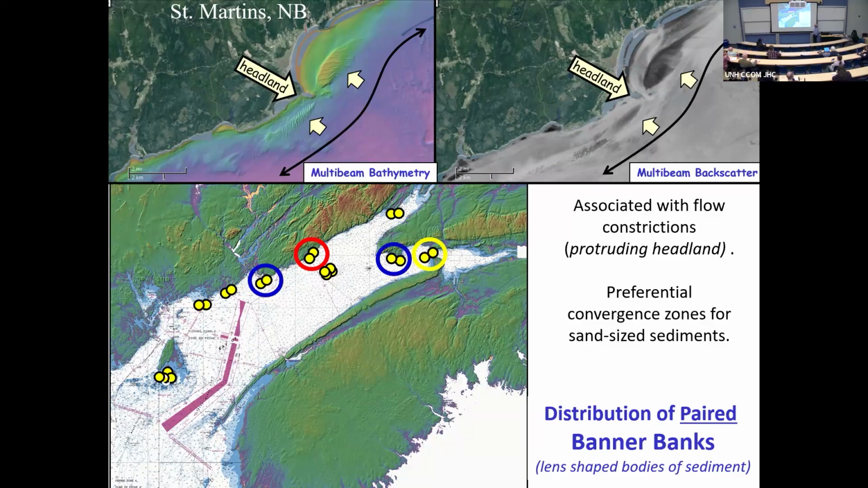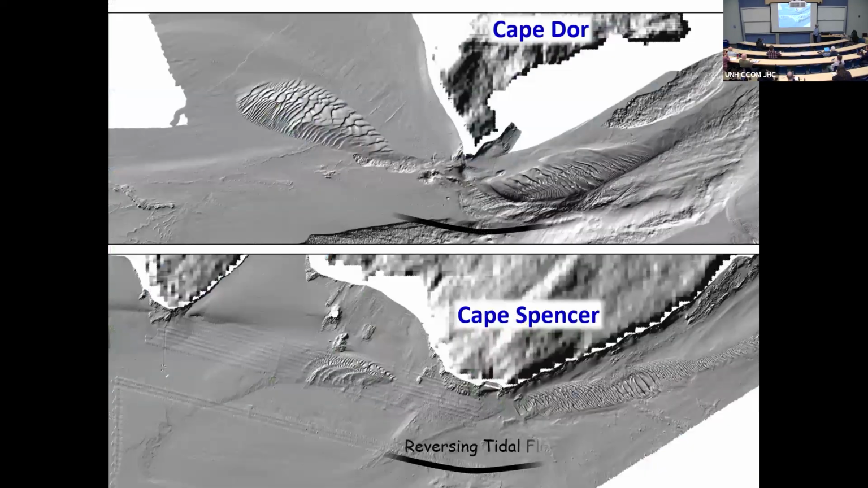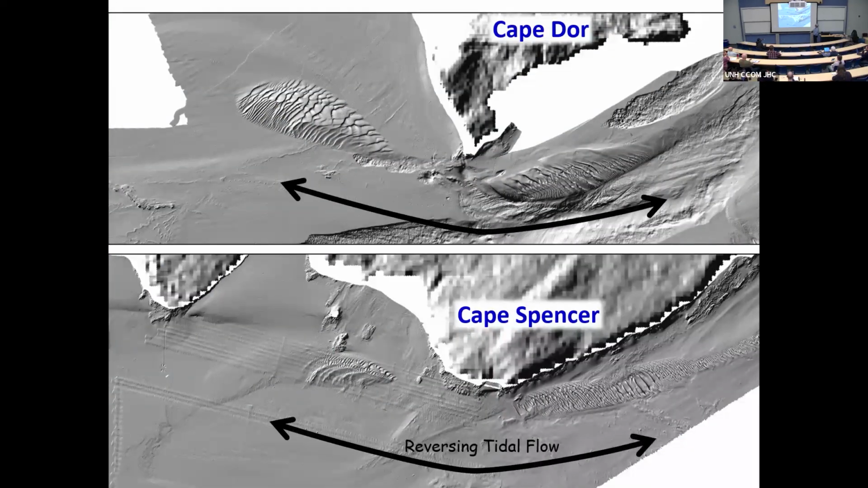And let's look at another couple of headlands. Again, they're just beautiful. And you see these pairs of them. These are dynamically stable. They've been there. I've been surveying many of them for 30 years. The outlines are identical, but the bed forms are continually migrating. They're dynamically stable. What's holding them there? It's really the residual sediment transport.